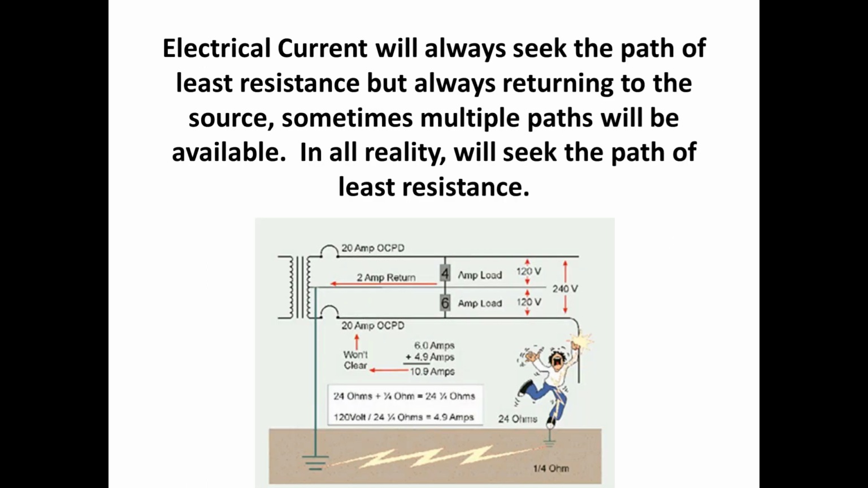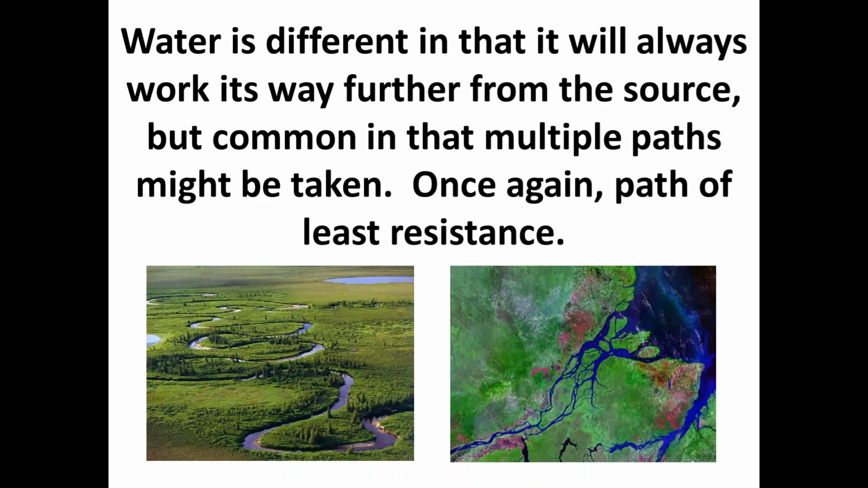Electrical current seeks the path of least resistance, but interestingly enough, it always returns to its source, sometimes by multiple paths. But water is much, much different. And that's the key that we're going to try and help you understand today.